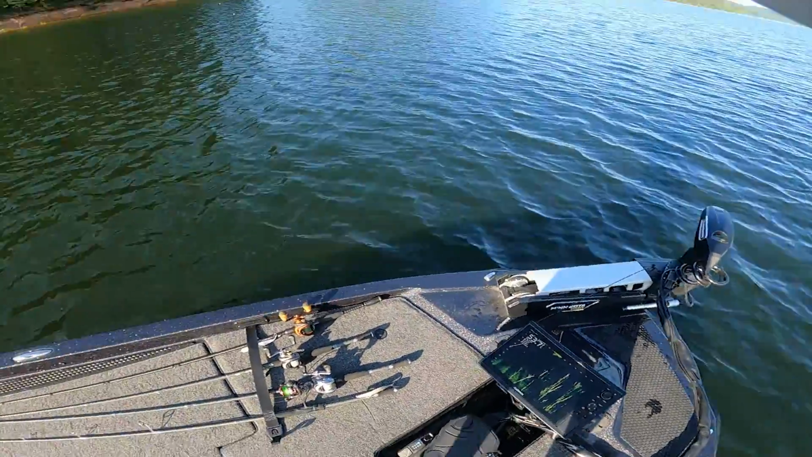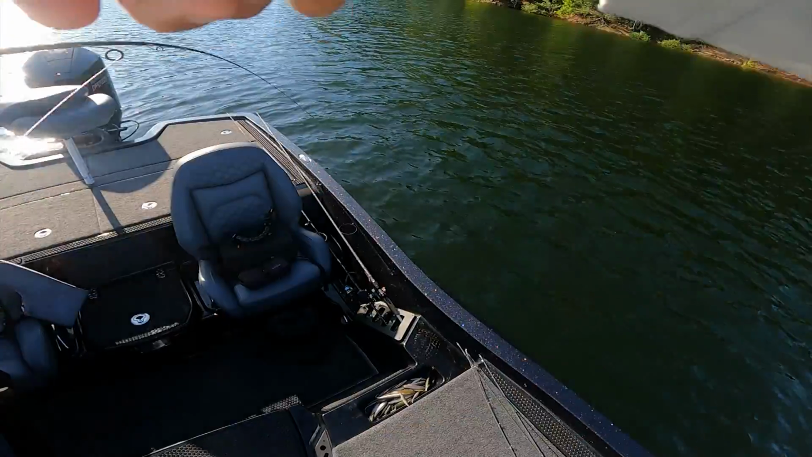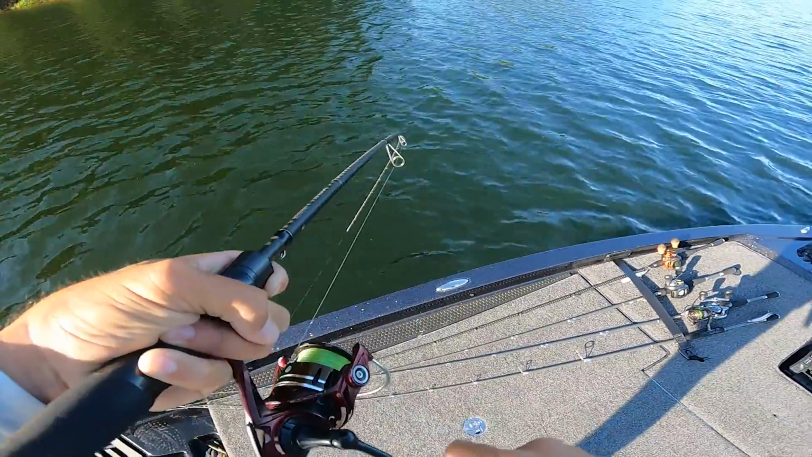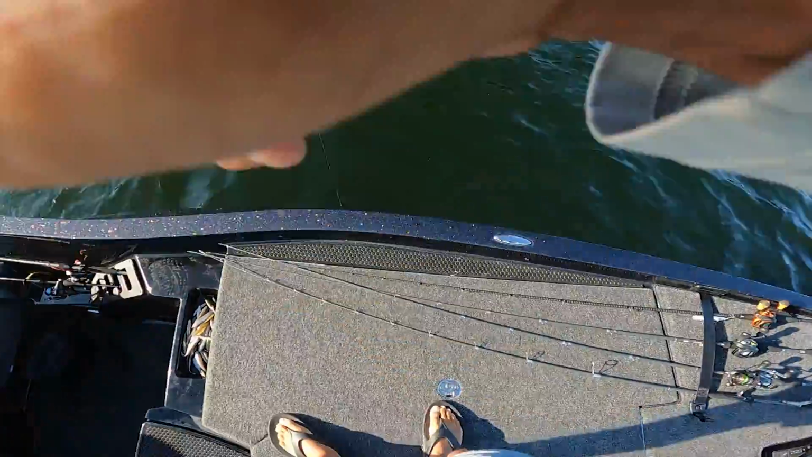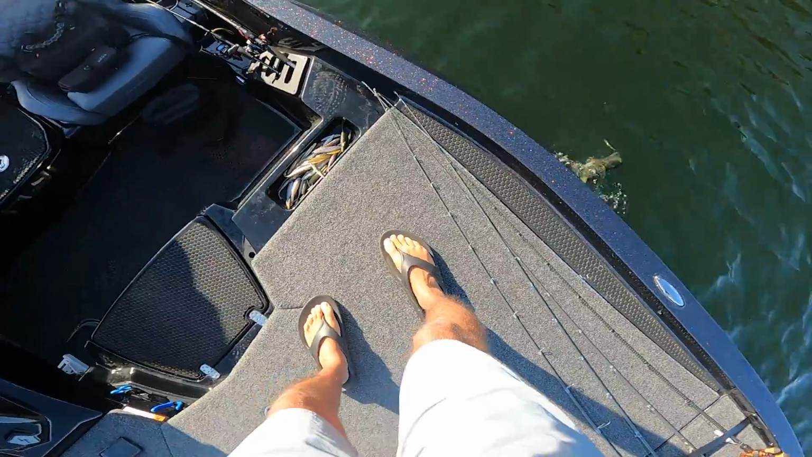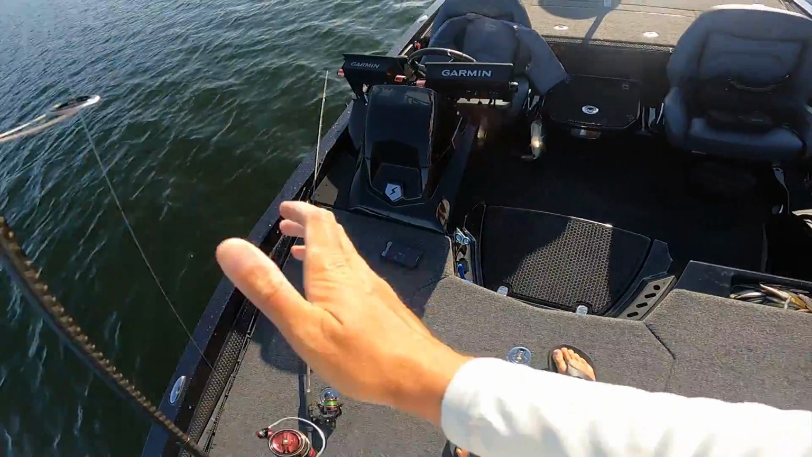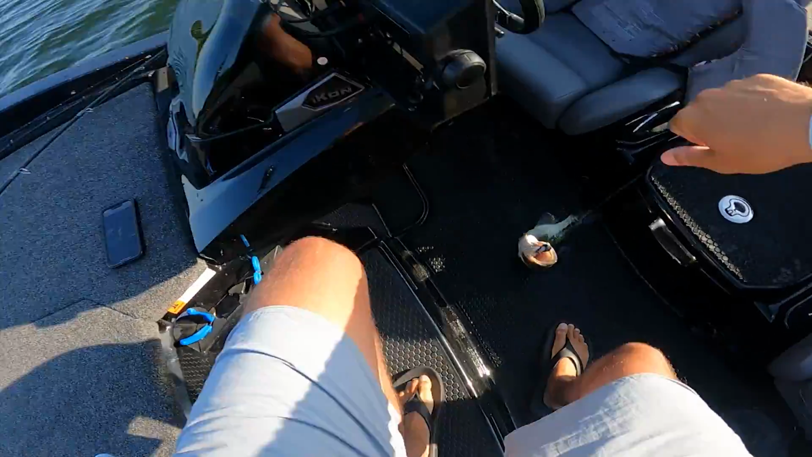Oh, look, they're all this size too. Good one. The tree of life. Sweet.